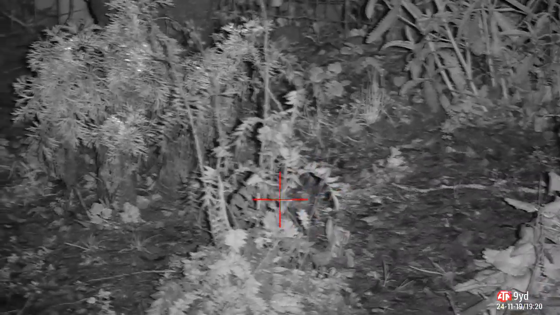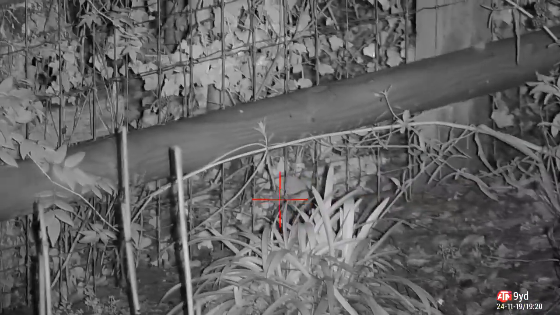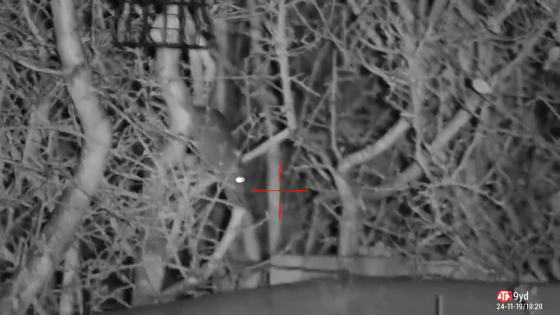This is the area that's a bit of a hot spot for him. Right in the corner is by the fence post and pot. The rats seem to come in from the other side of the fence and climb across into the flower bed, and the bottom of the fence here is another little bit of a hot spot.